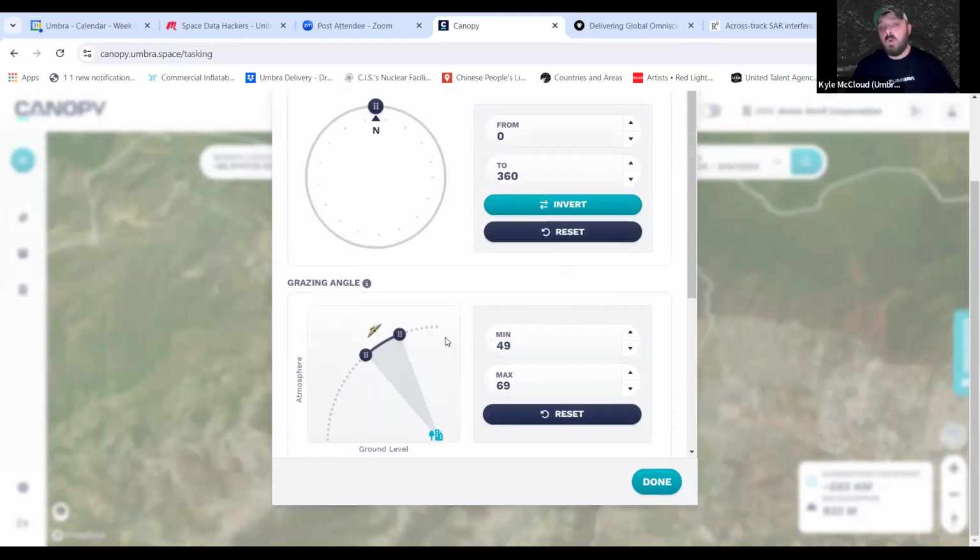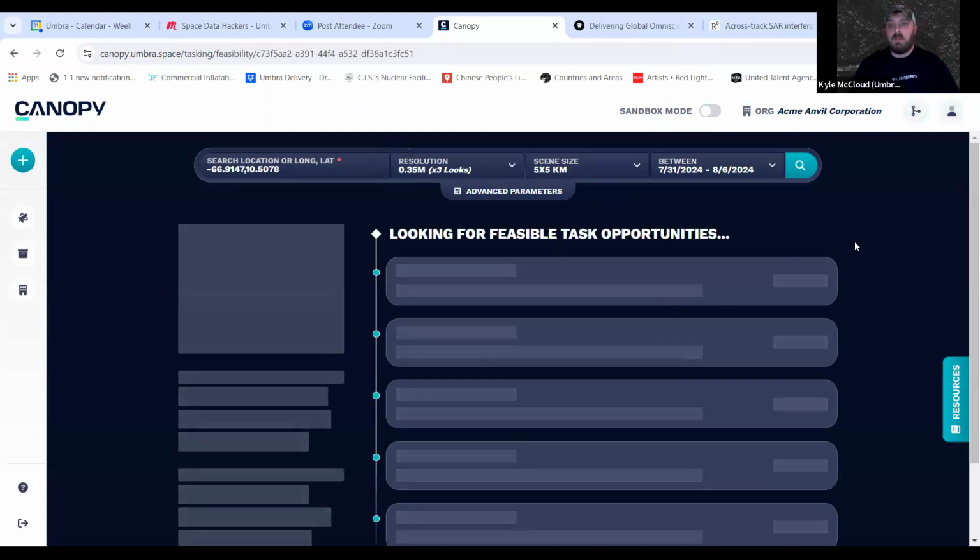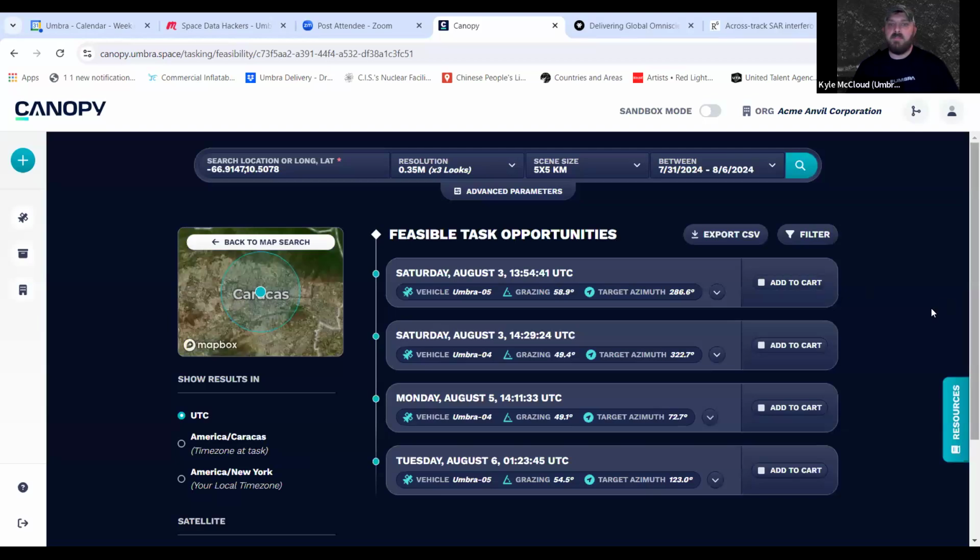We give you recommended parameters, but we let you go forth and play once you've been told what the recommended parameters are. And then it's just as easy. Put in your date range and hit the search bar. Our scheduler is robust. It runs on a 10-minute cycle. It's going to pop up and give you the feasibilities for the next 7 days.